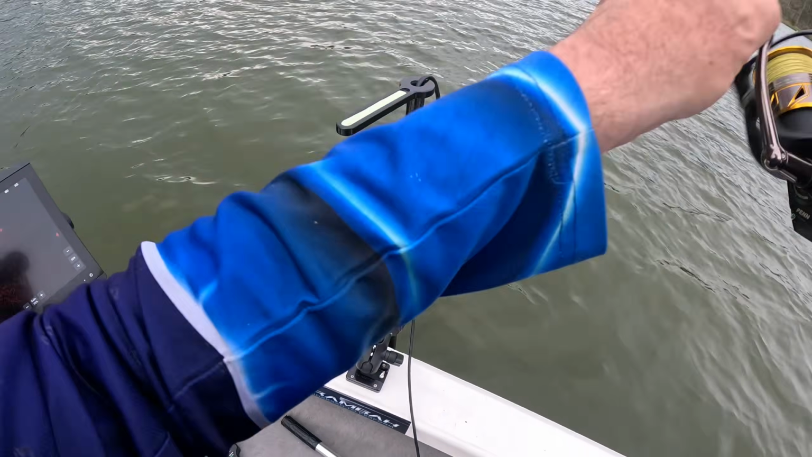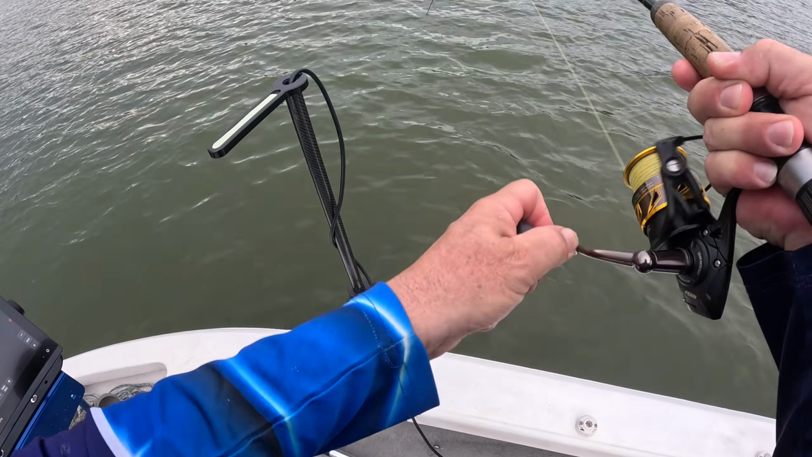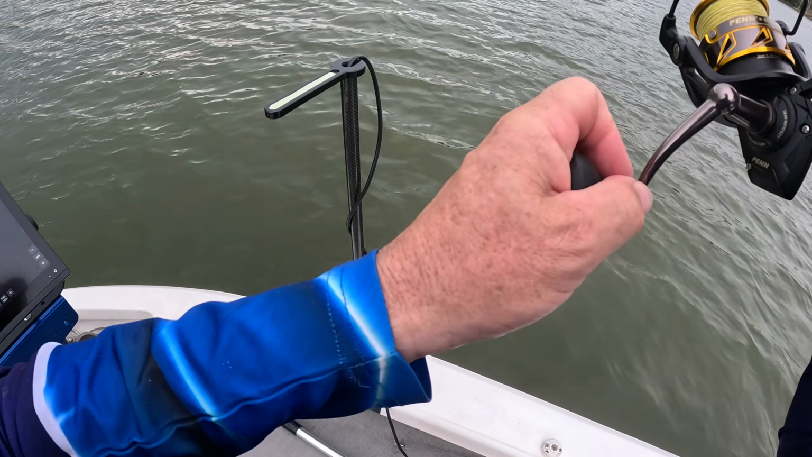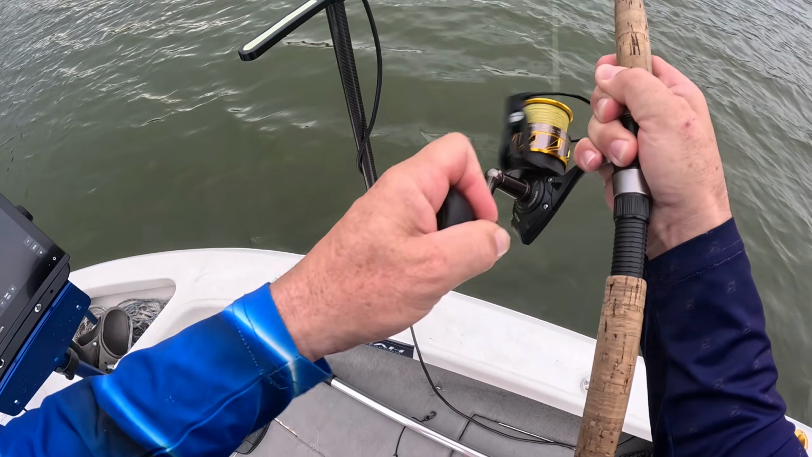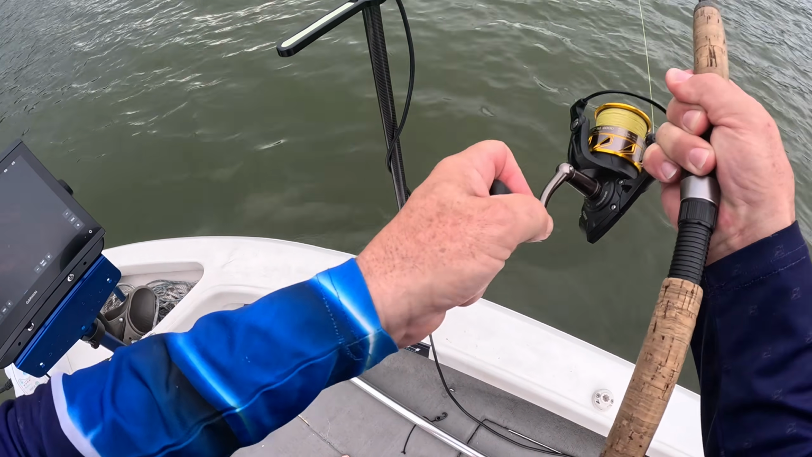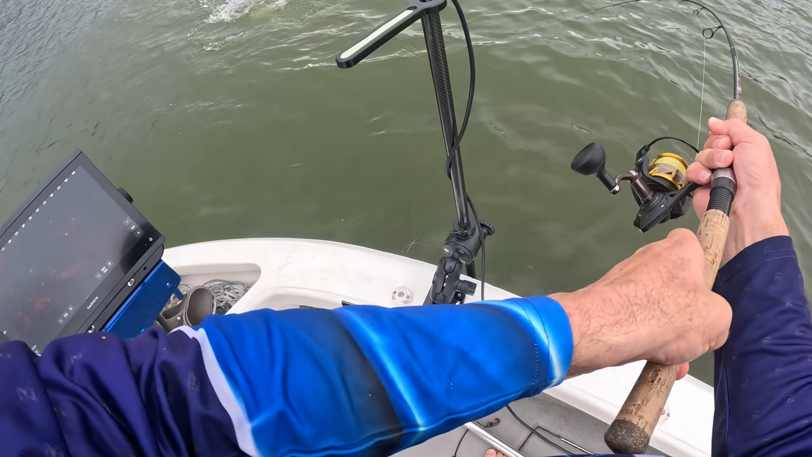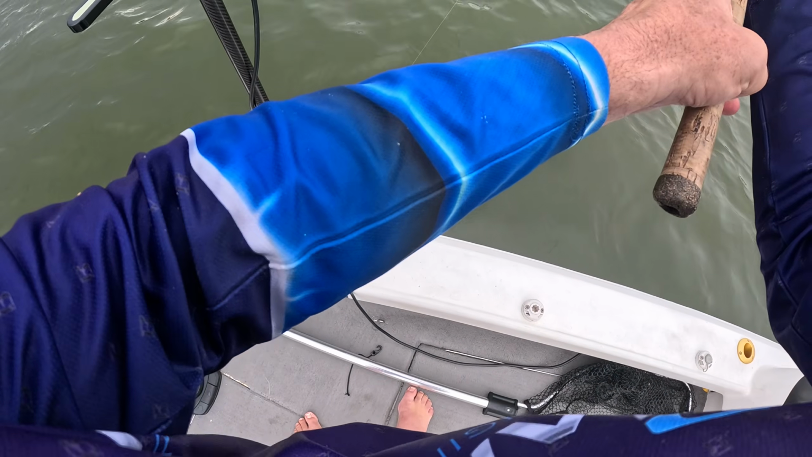I've finally got an eat on LiveScope. That was freaking unreal. Yes. So pumped. Only a little fella, but we finally got an eat on LiveScope.